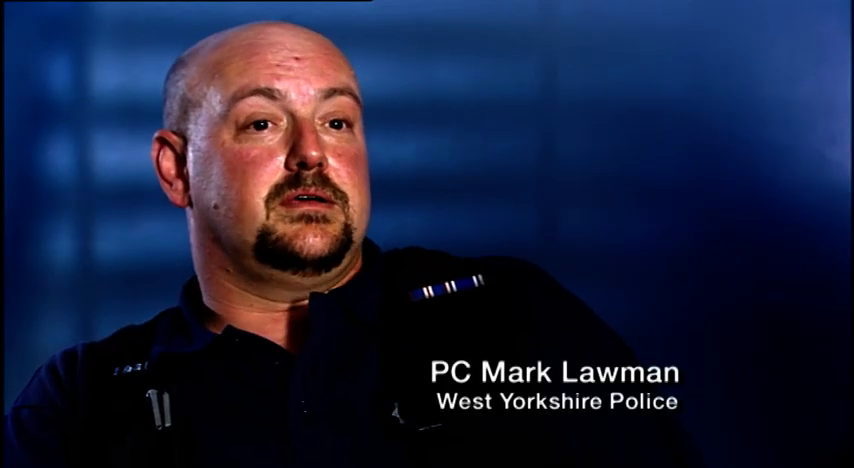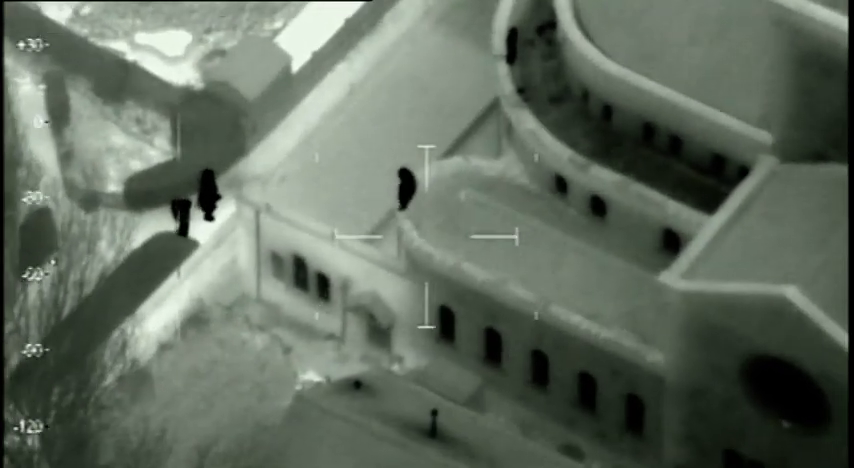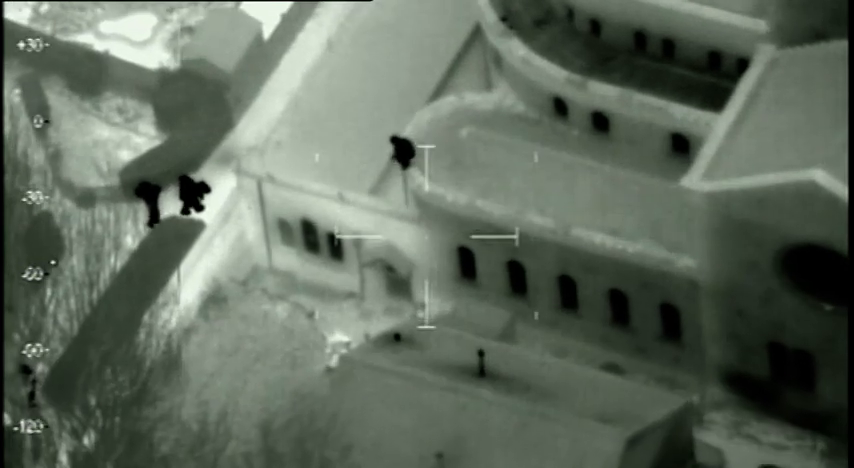I would imagine his first thoughts are, how can I get out of this? I can't. I better come down. It's not the 40-foot climb down through barbed wire which worries the lead thief. It's what's waiting for him on the ground.